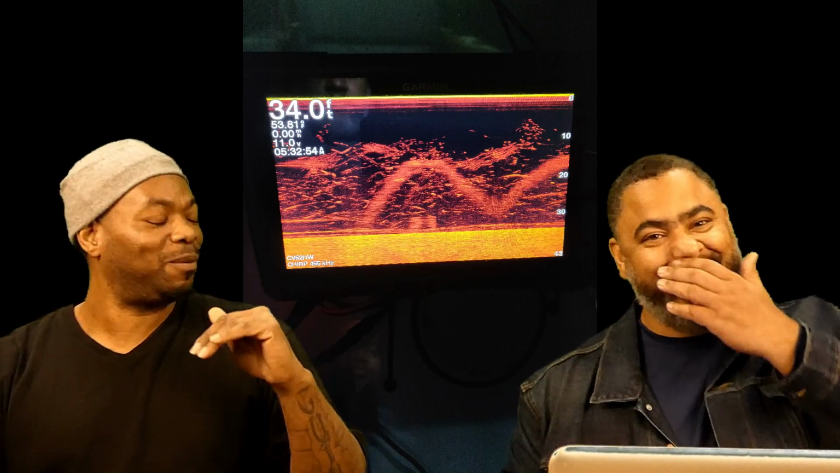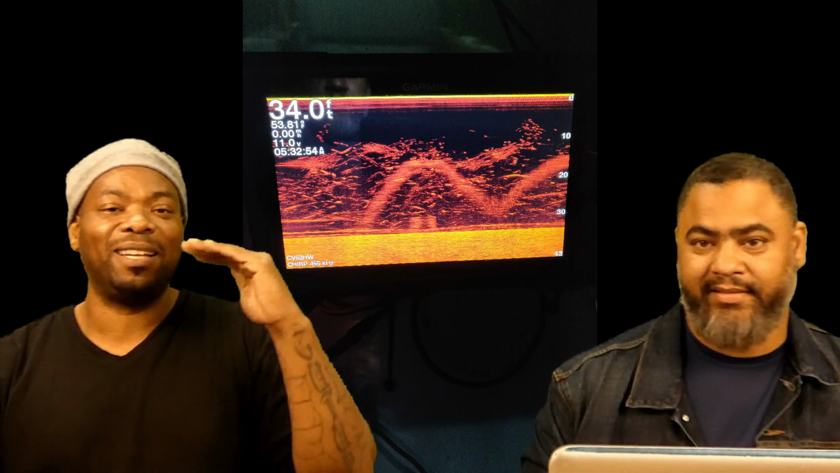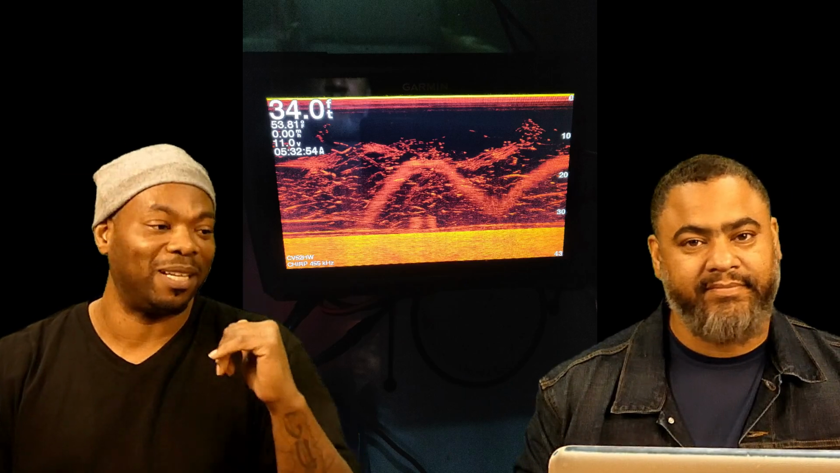What kind of fish finder is it? It's a Garmin. It's 93 SV. And it looked like the Garmin LiveScope. That's just how the fish was stacked up on that screen, man.